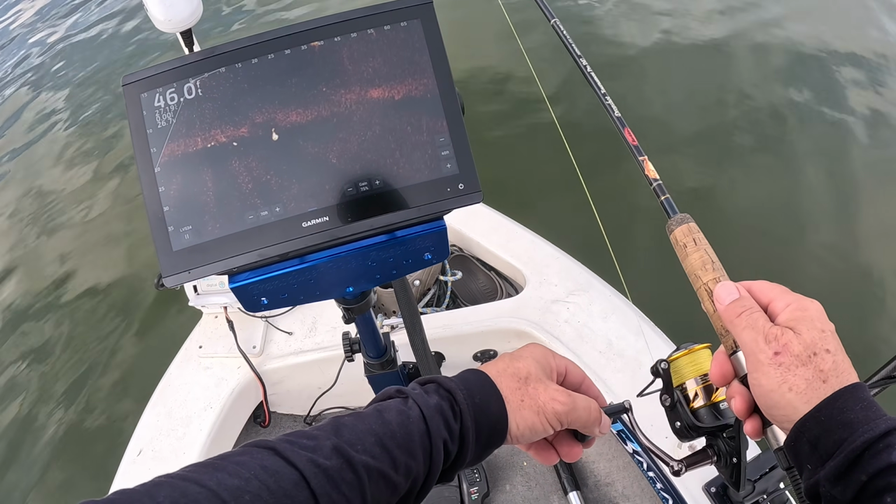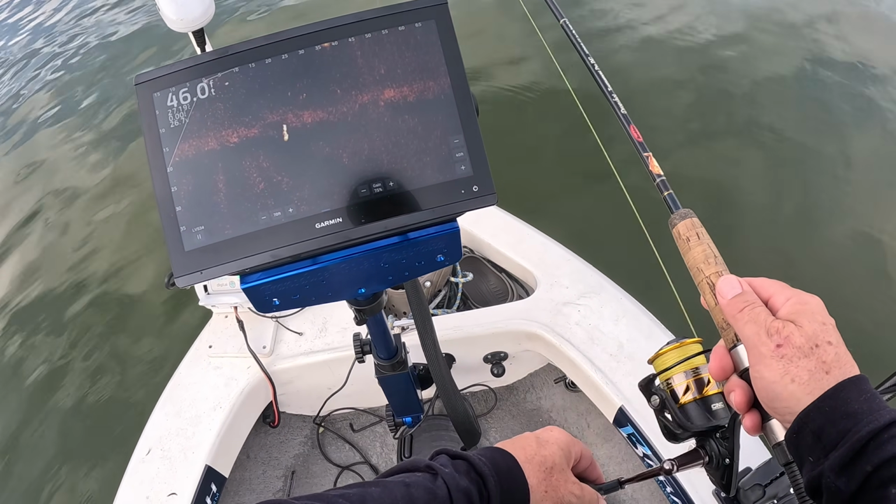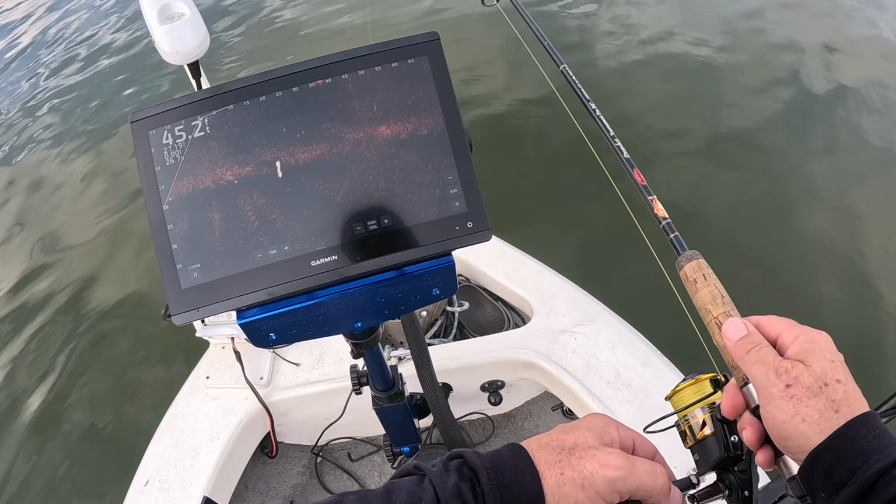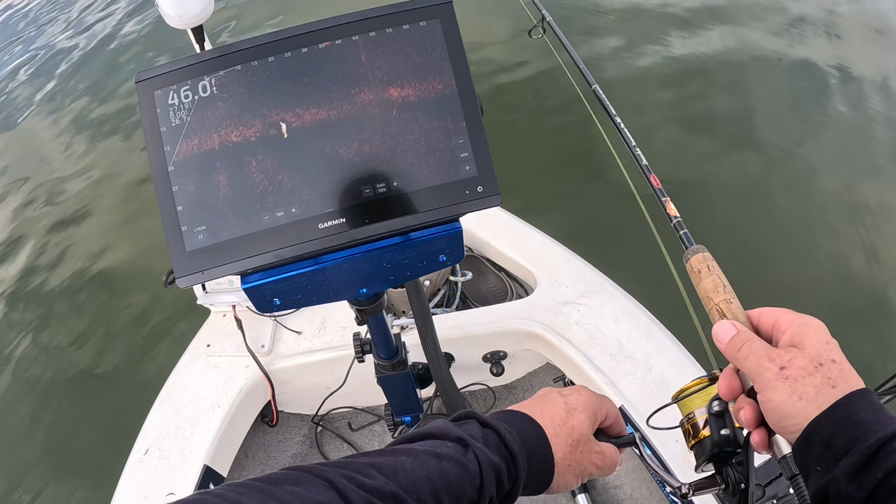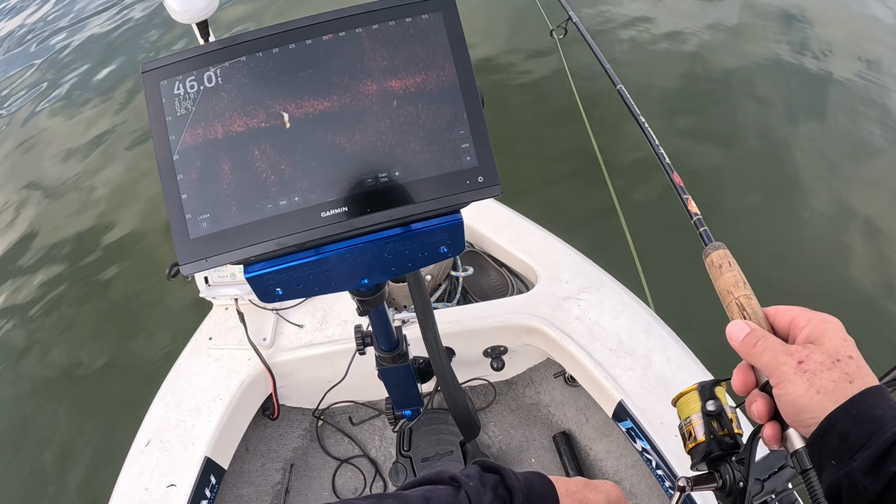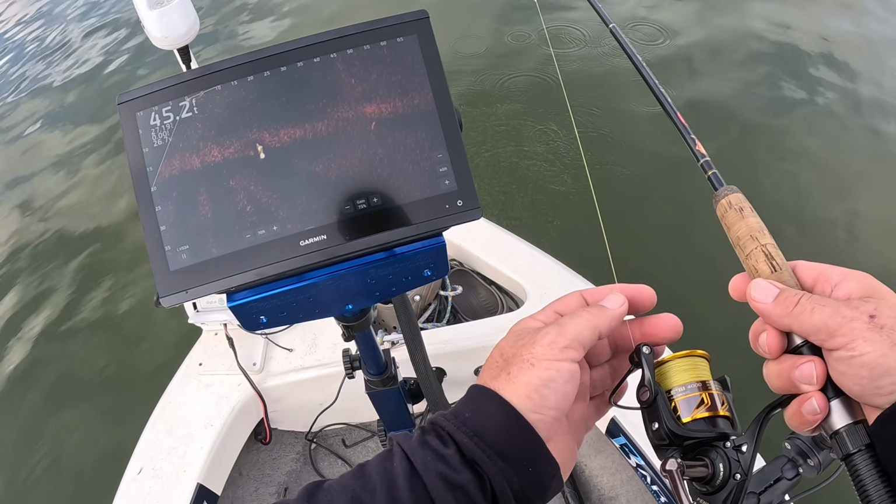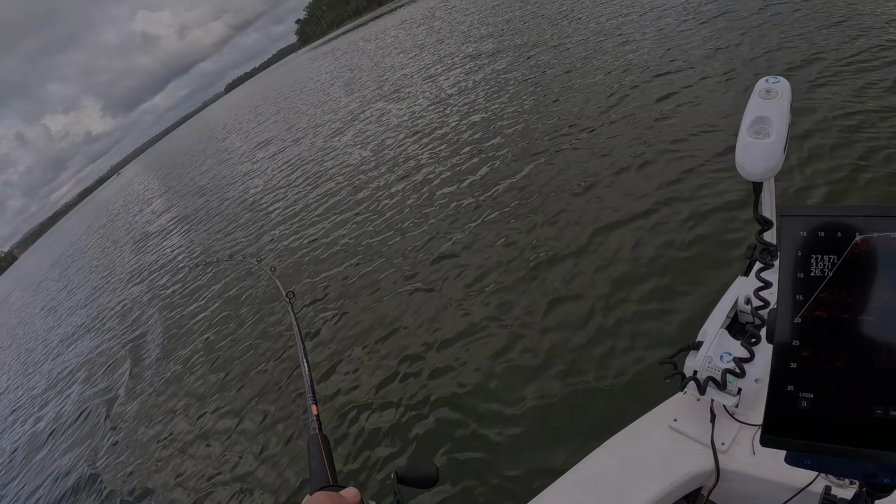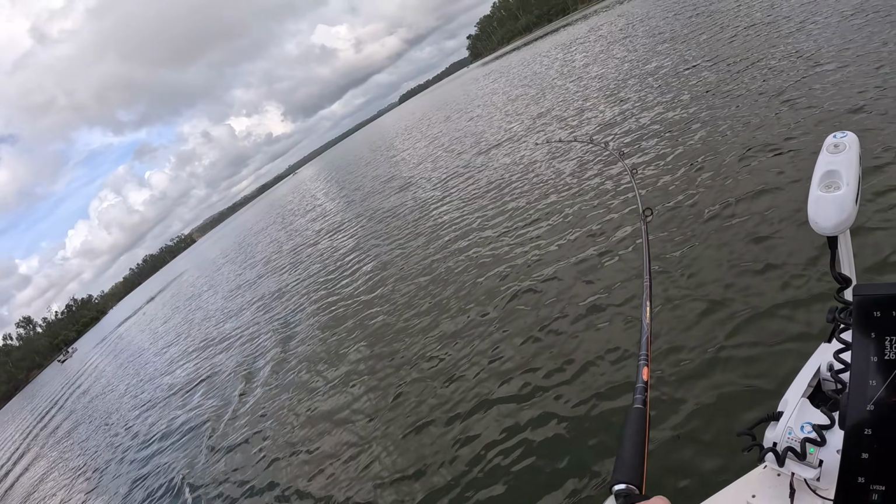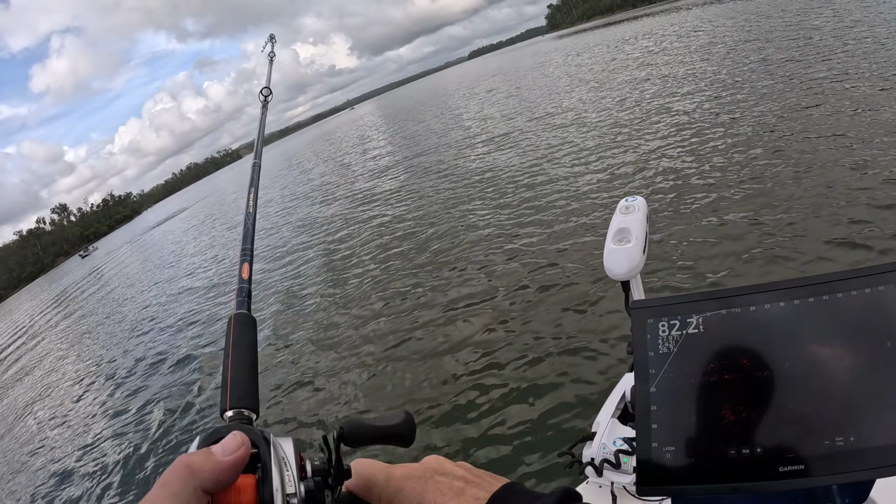Now we're going to bring it past him in a way he sees it. Right on him. Come on, dude. Come on, that was a good presentation. And that's what we deal with on live sonar, is rejection. So if you can't handle rejection, don't get LiveScope. Oh, he's blowing up.